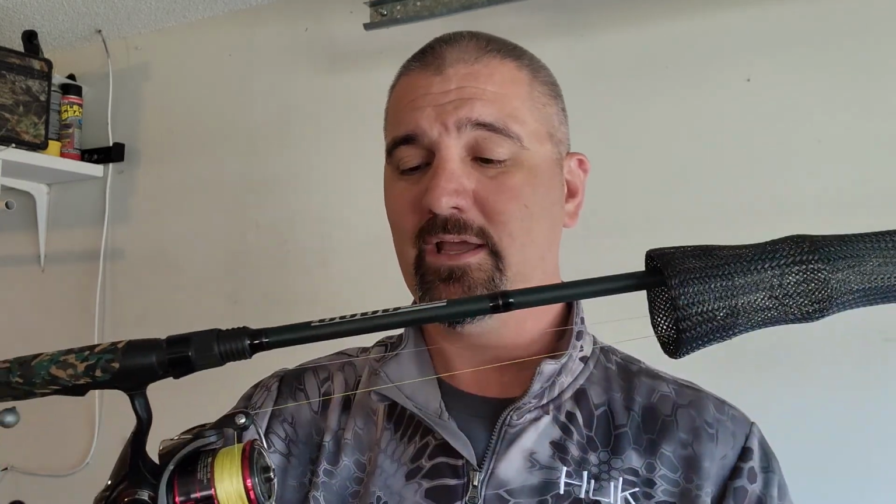And this is a Daiwa Fuego, 20-pound test braid, 8-pound test fluorocarbon leader. I think that's the Daiwa Samurai fluorocarbon leader, because I bought some to try it out.